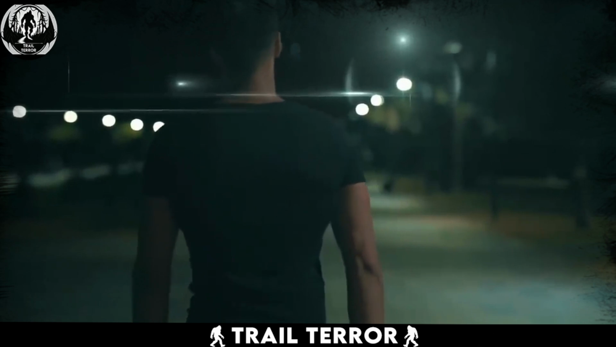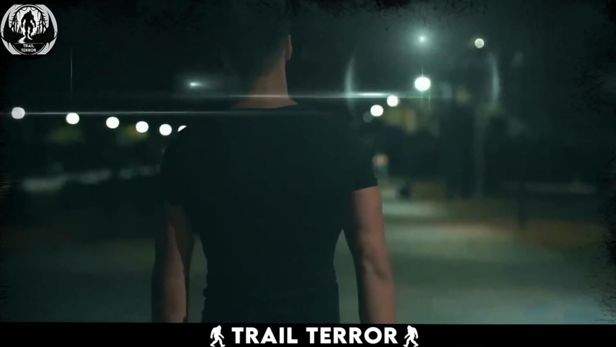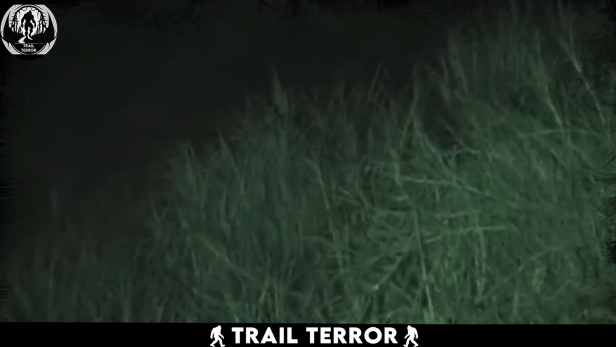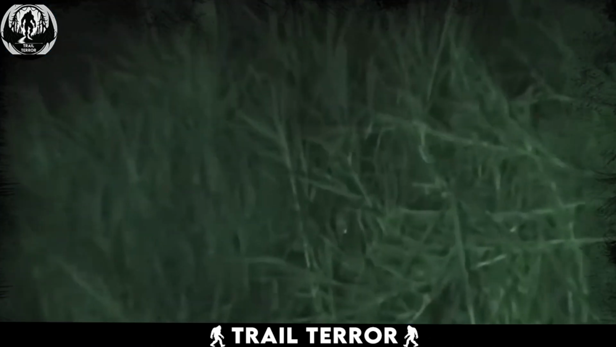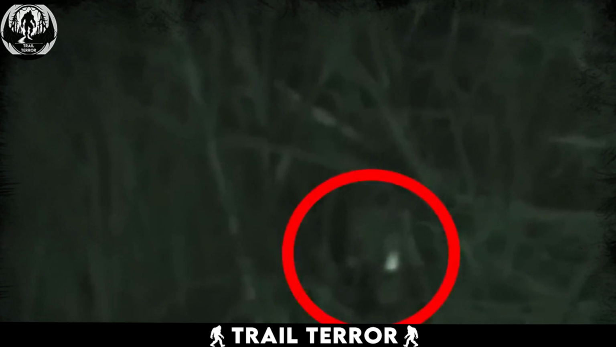Imagine going on your daily walk after dinner, but you end up seeing something that has the capability of haunting you in your dreams. This is exactly what happened to this man. As he was on his way home, he saw something in the grass. Not believing his eyes at the first glance, he took his camera out and started looking at it closely.